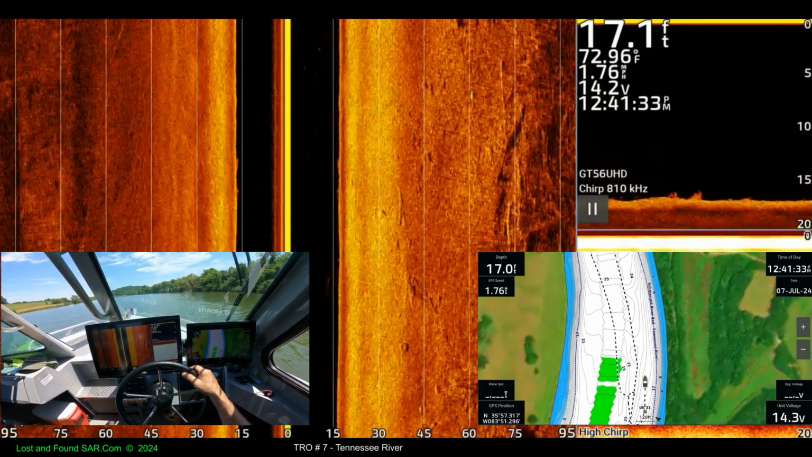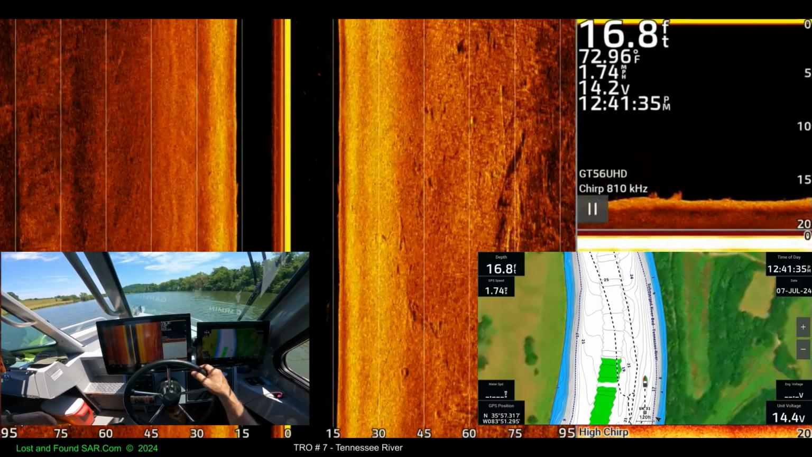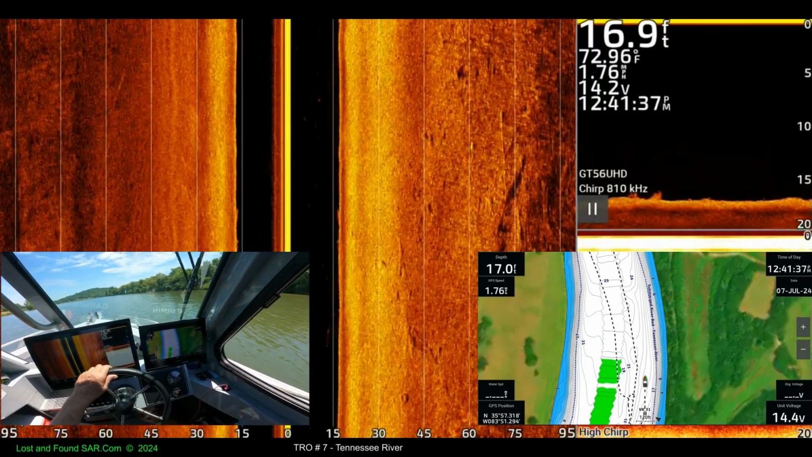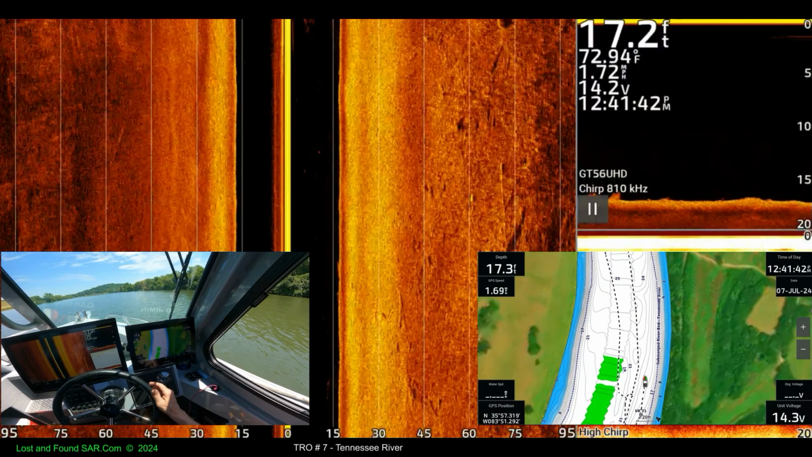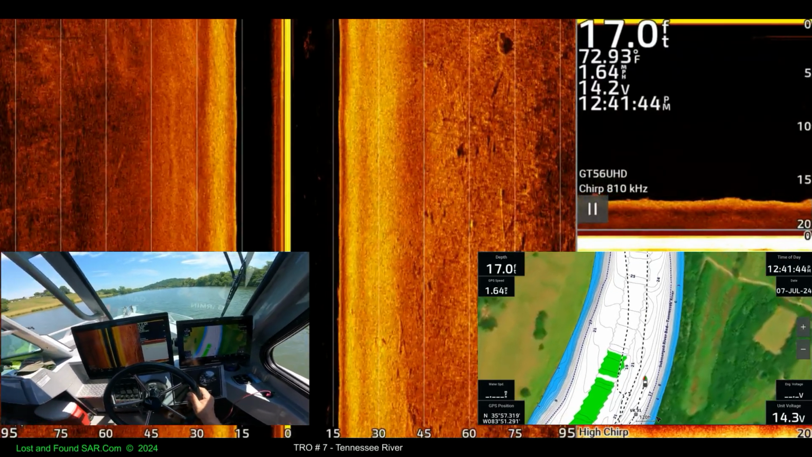Well, pass on the left or the right of it? On the way back, pass on this side of it. Your humble opinion? I think that's where their stuff is.